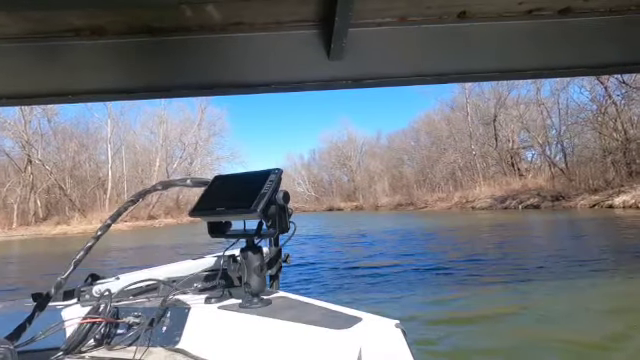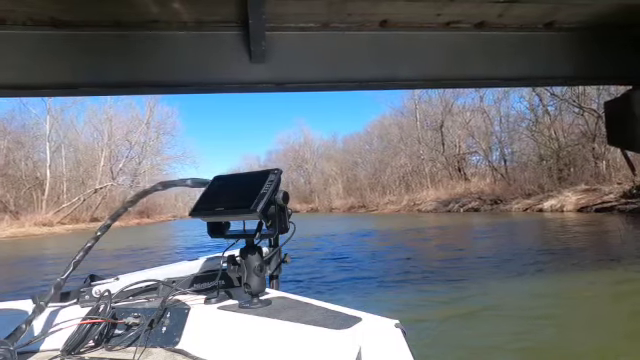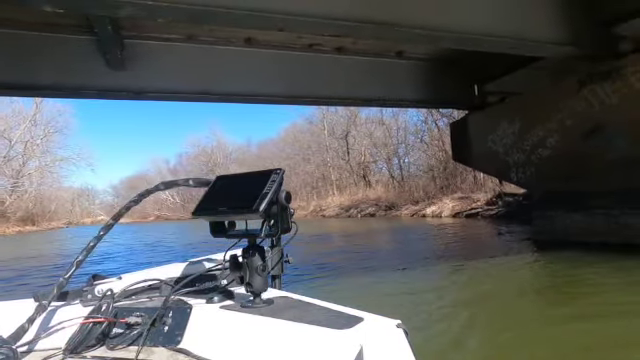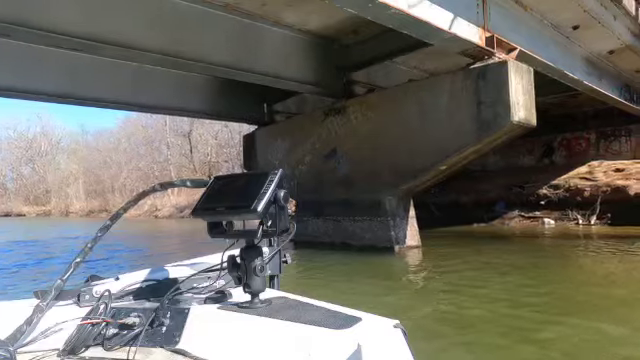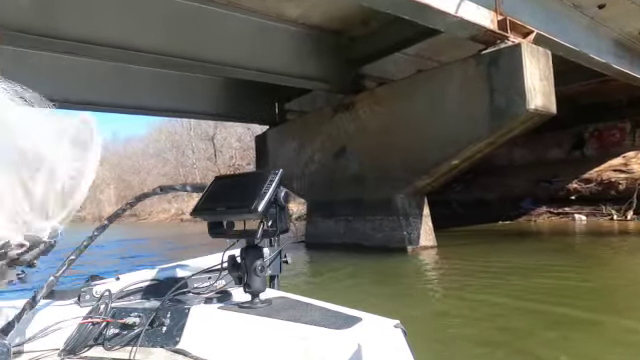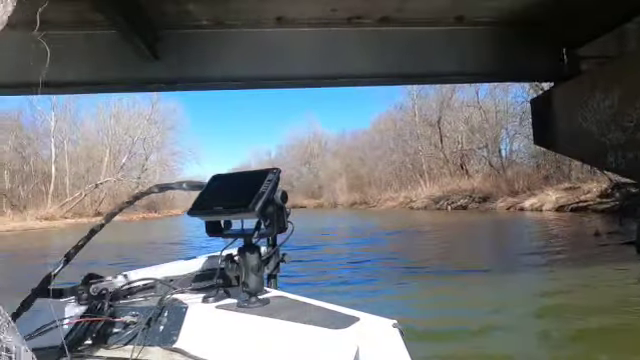You guys are seeing everything that I'm seeing. What I believe I'm seeing is a school of shad. I threw crappie jigs on them and they wouldn't bite. And right past this bridge, I can legally throw a throw net here. So what we're gonna do is, I need shad for bait anyways. We're gonna use this live scope and see if we can't get on some shad.